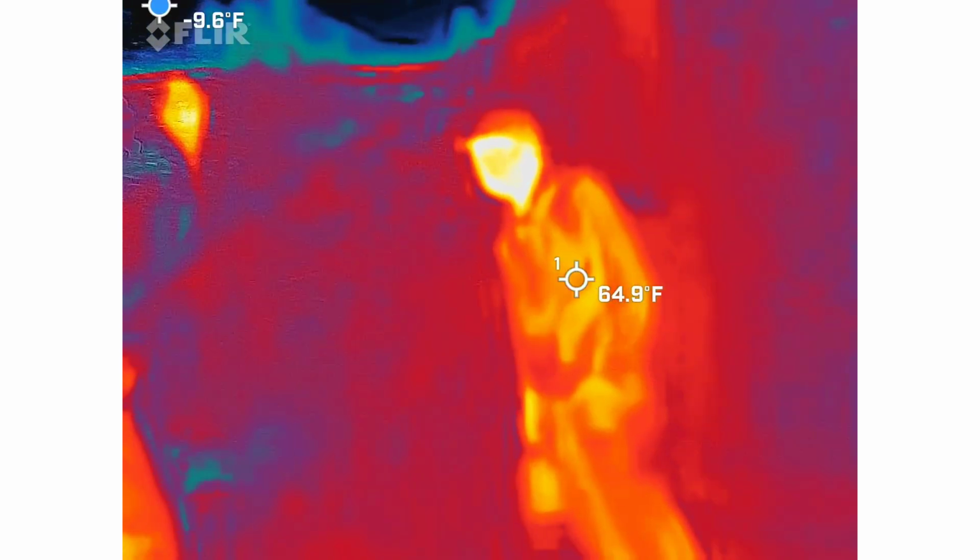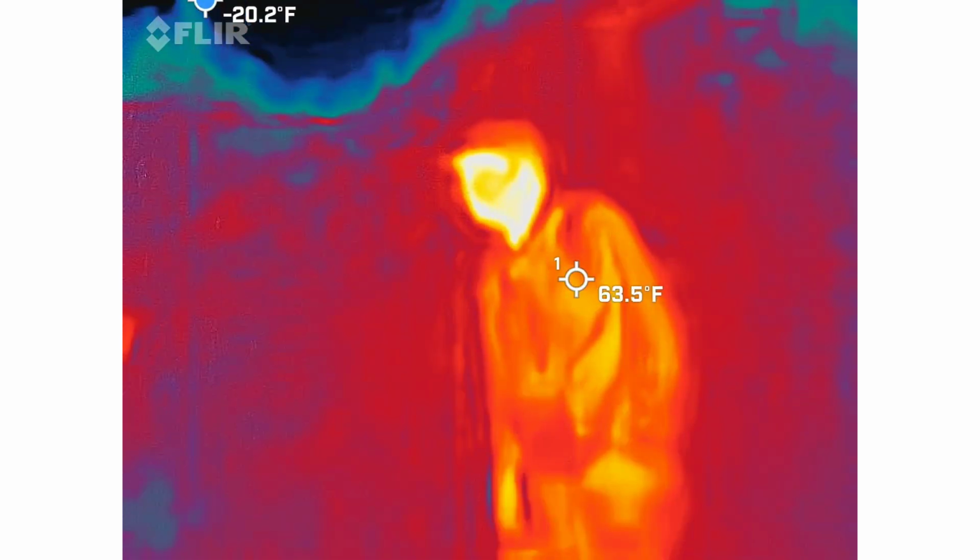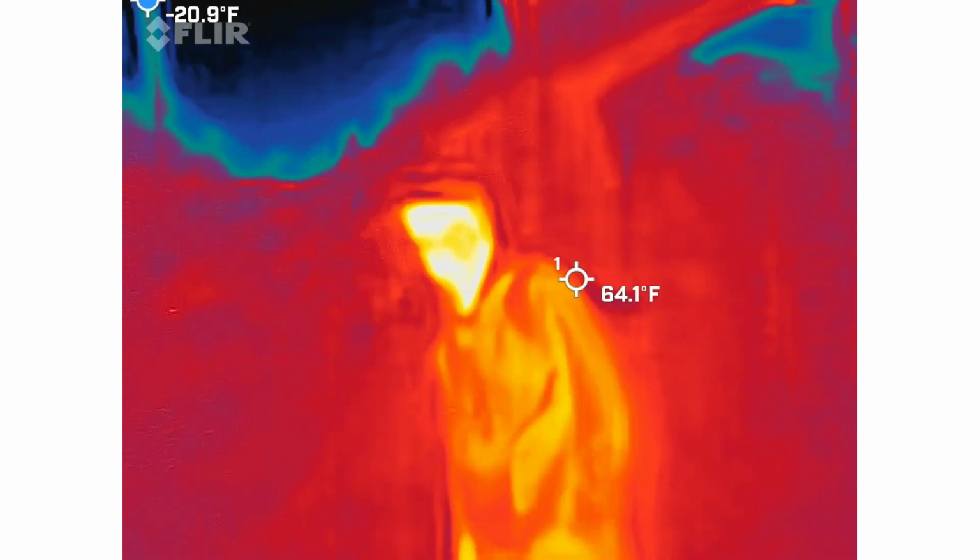You have to remember what type of bullet this was. This is the 1780s. It wasn't like a gunshot wound. Yeah, he was worried about lead poisoning and everything else. He probably tried to bleed this out himself.